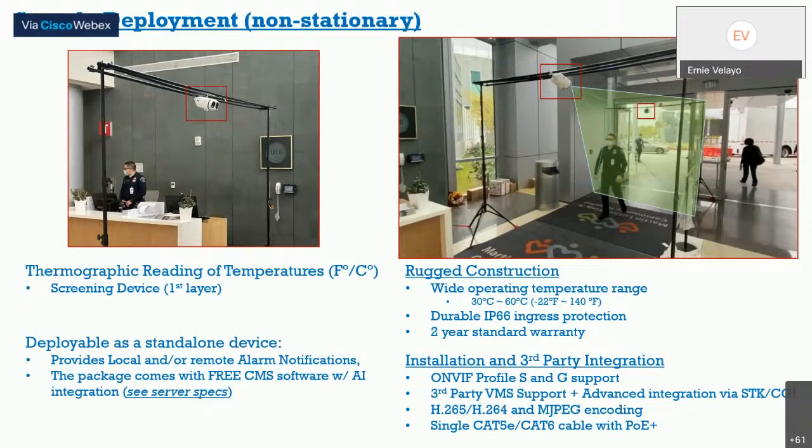You keep walking through, and the admin will be prompted with alerts and direct you further for screening or rescreening the individual again. Please note, the camera is not intended for outdoor use, although the camera is IP66 rated and can operate in a wide range of temperatures. It can operate down to -22 degrees and as high as 140 degrees. But again, if you're operating well above 104 degrees, it's going to throw off the temperature.